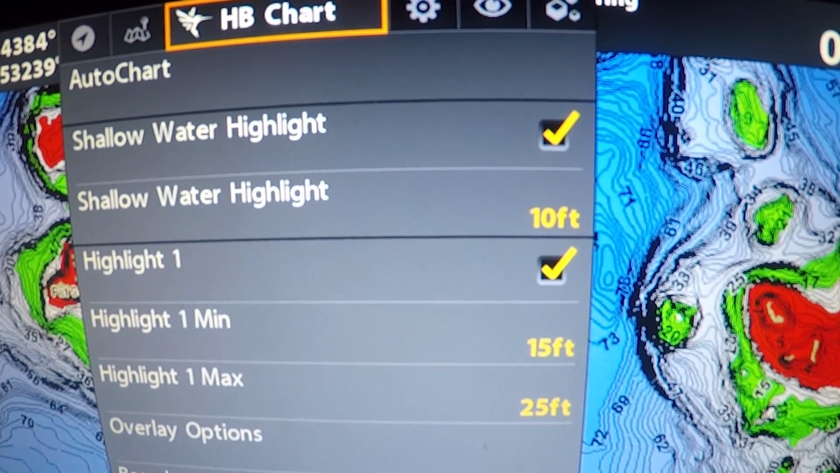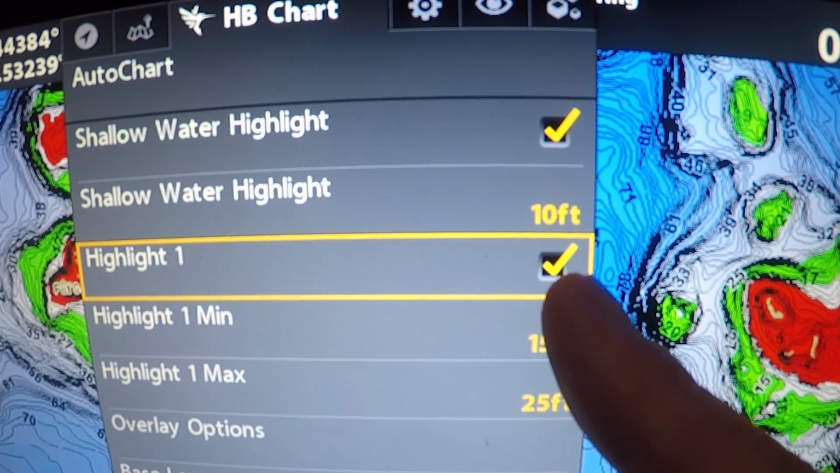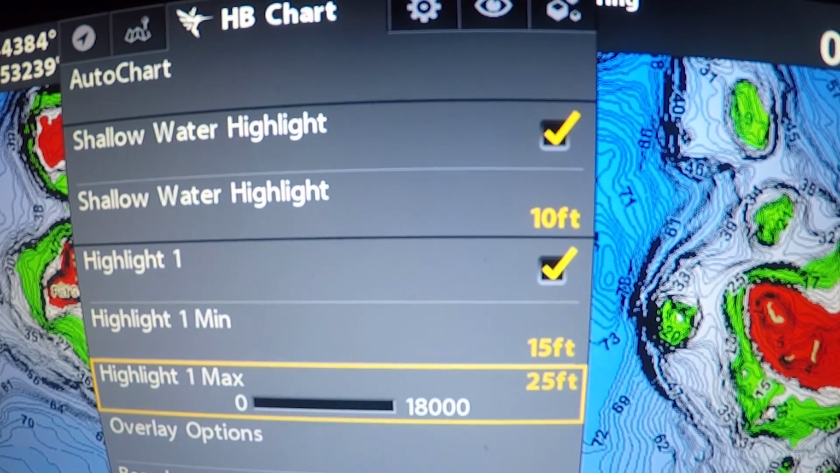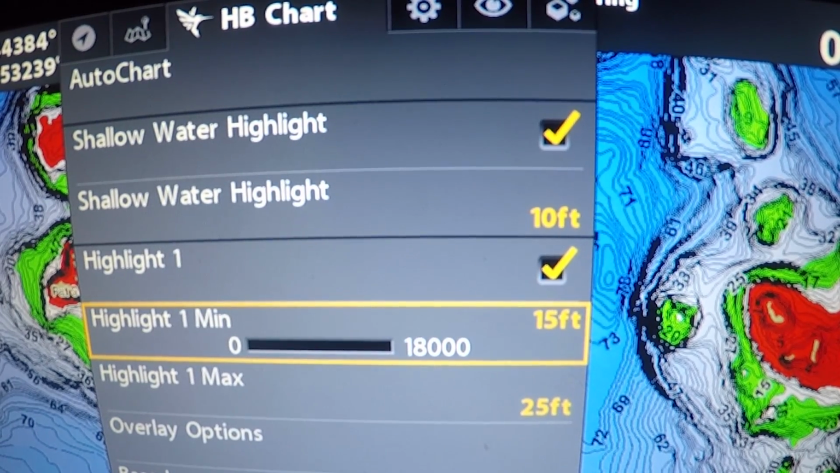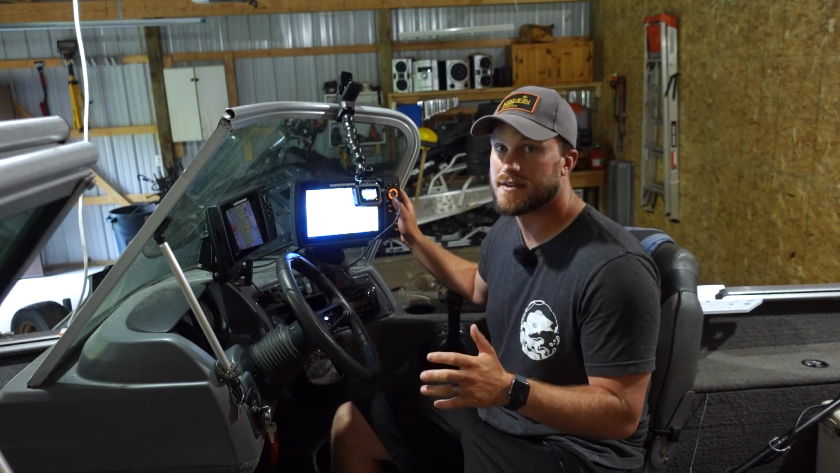And for this unit, I have a highlight 1 right here. So I have that mark that I want to have that highlight, and I can set my minimum and I can set my maximum. For this example, I like to use 15 to 25 feet. So my highlight minimum is 15 feet. Highlight maximum is 25 feet because that's the depth range that I was finding these fish in.